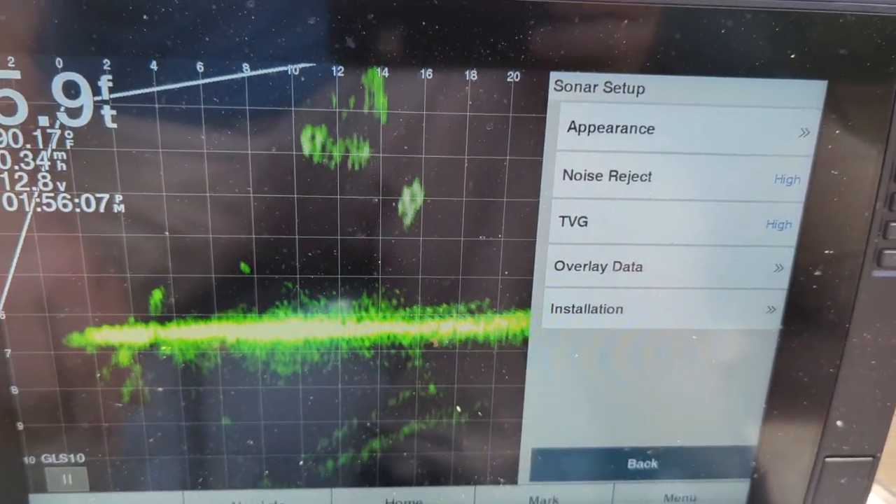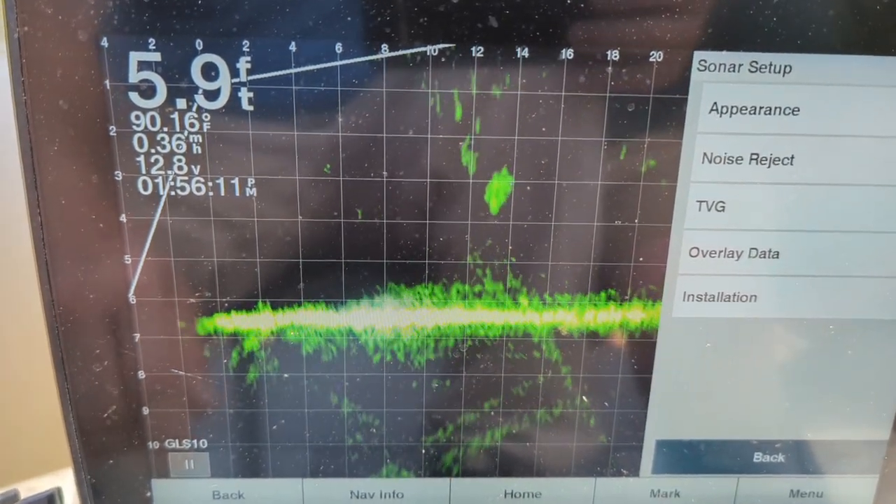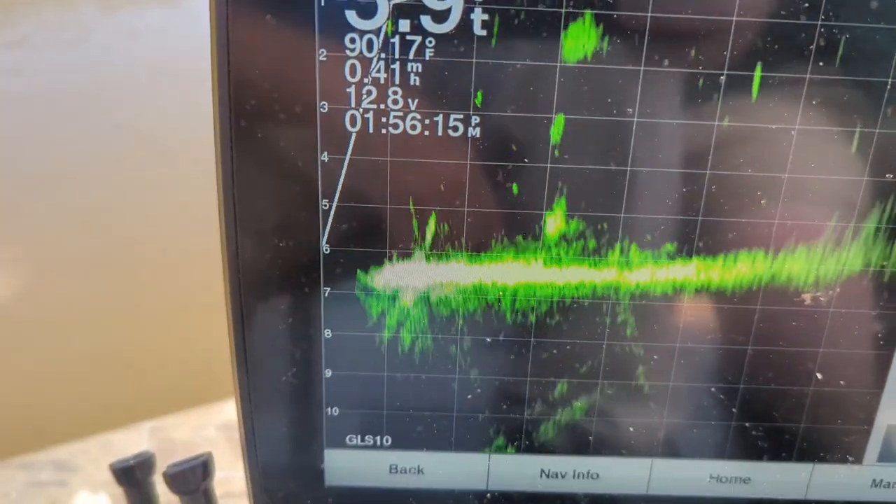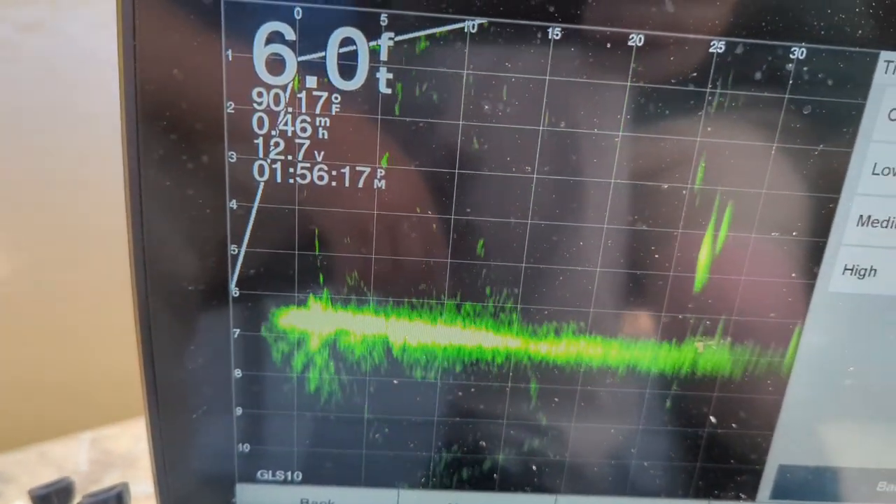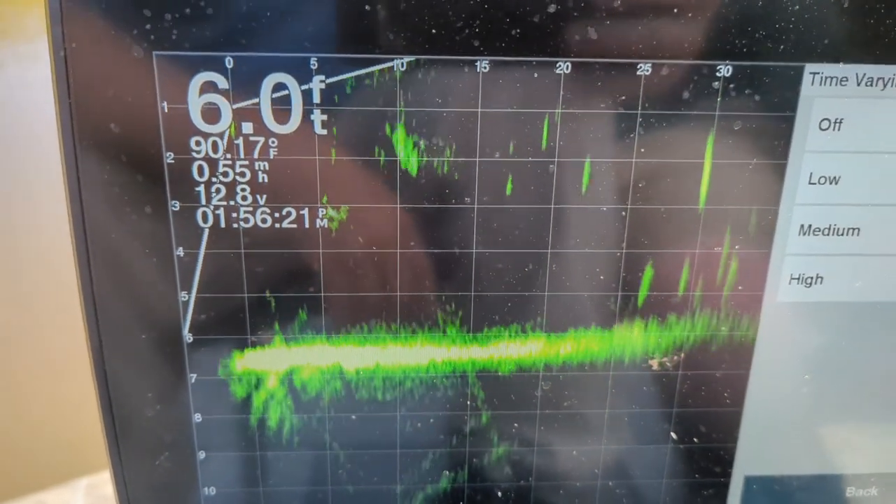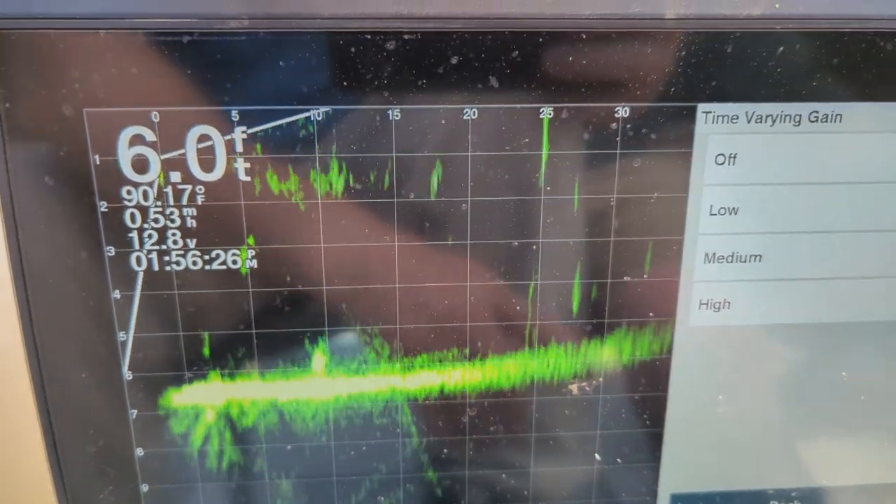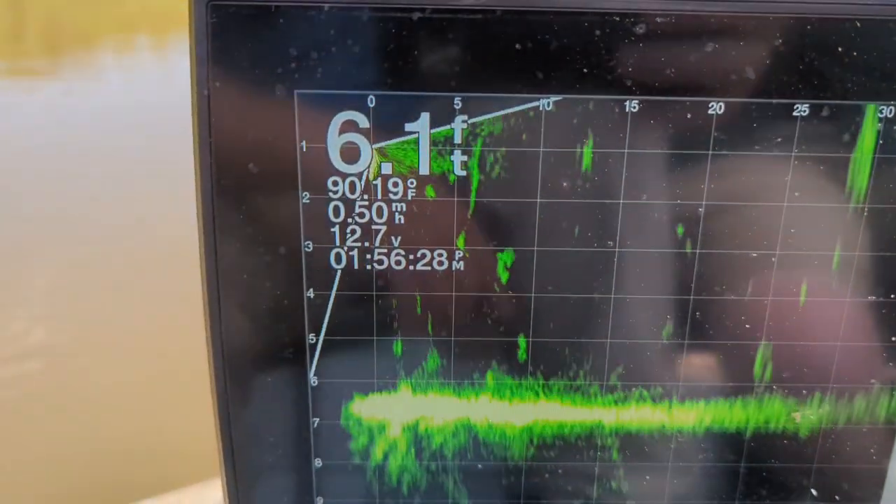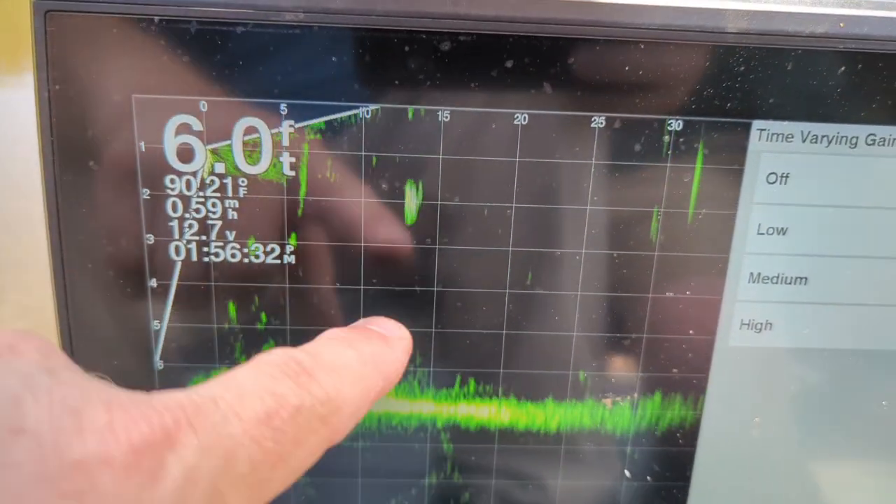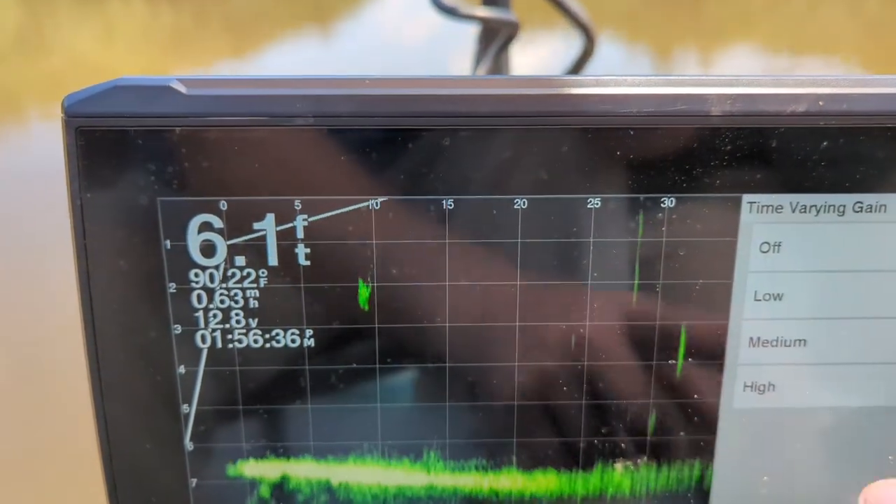And the reason we're doing that, if you look over here and you change TVG to low, you'll go to getting a lot more of the bait and clutter and stuff like that, and you can't pick your jig out in this because there's a lot of contaminants in this water down here. Or even off, and you can see up here you go to running into a lot of stuff and your ghost tree up here and all that. So we'll go back to high on that.